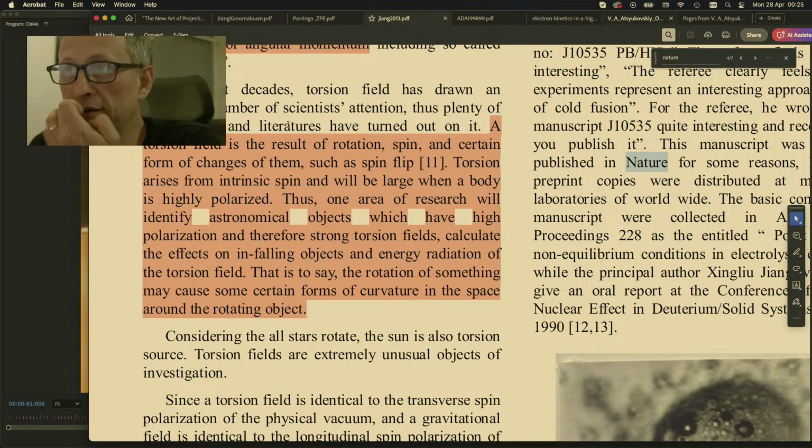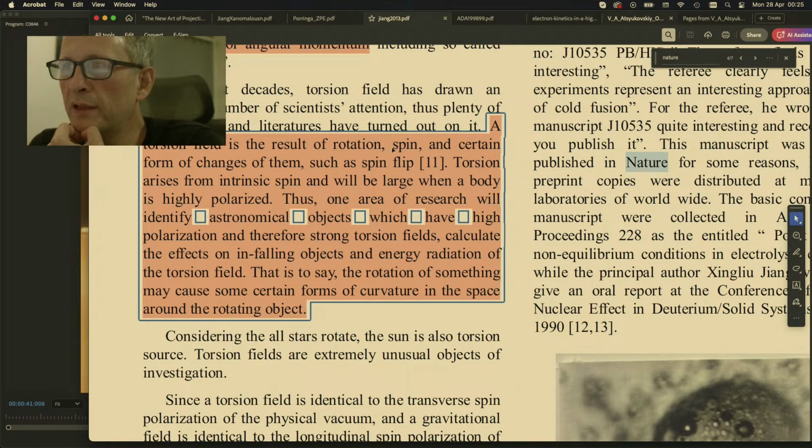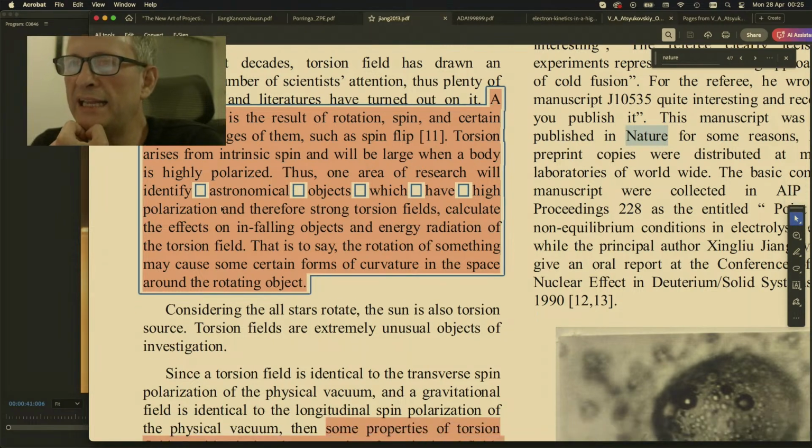A torsion field is the result of rotation, spin, and certain forms of changes of them, such as spin flip. Torsion arises from intrinsic spin and will be large when a body is highly polarized. So when you have polarized water and you spin it in a vortex, in an experiment, you're going to get the magic.